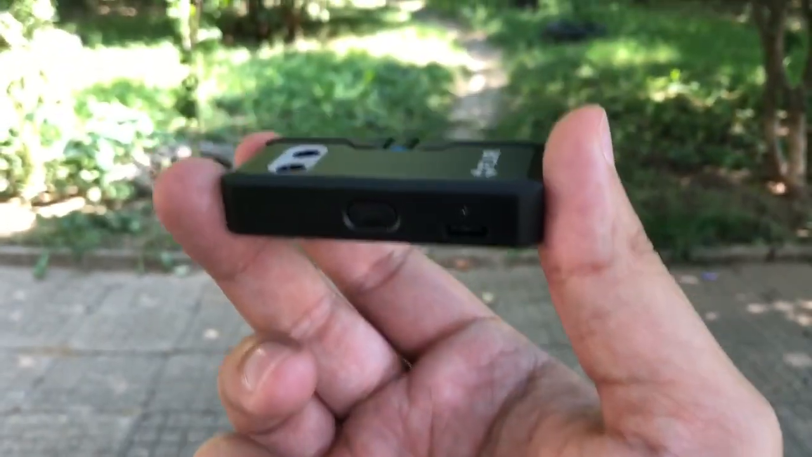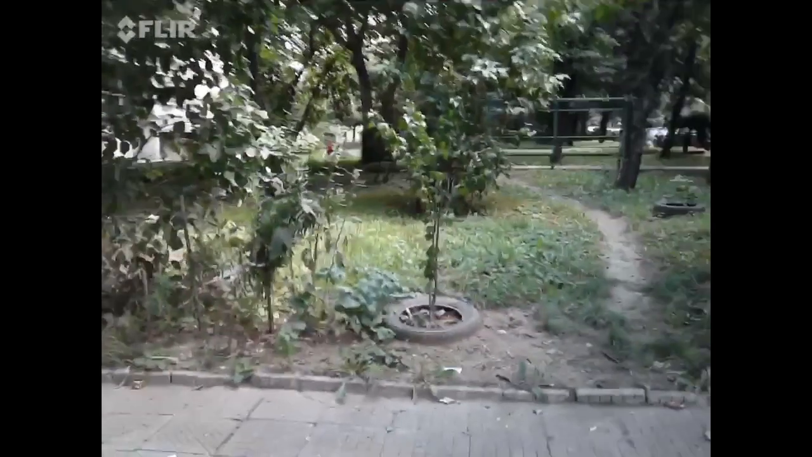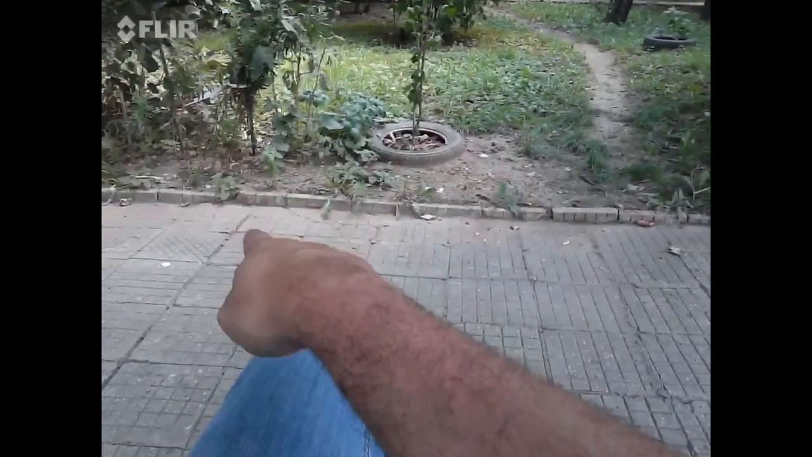So let's see how this looks through the eyes of this camera. Alright, so this is the image from the thermal camera. I guess today is a non-technology day, because I just started recording this video and the camera stopped working. So I'm trying again now. You can see here the very same place where I was sitting just before, and if we switch to thermal, it's very cool when the sun goes out, because it was just shining right there in this area.